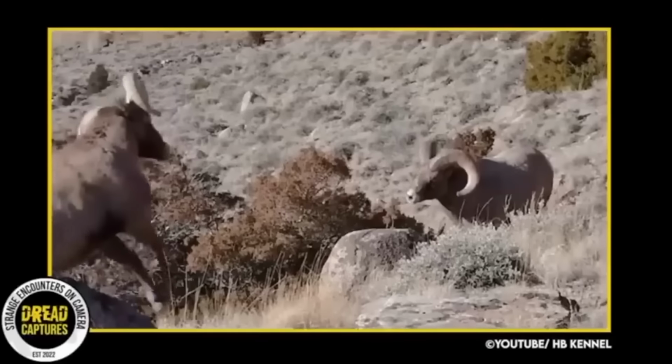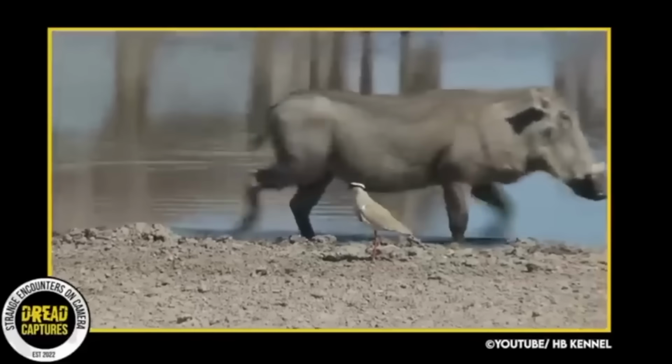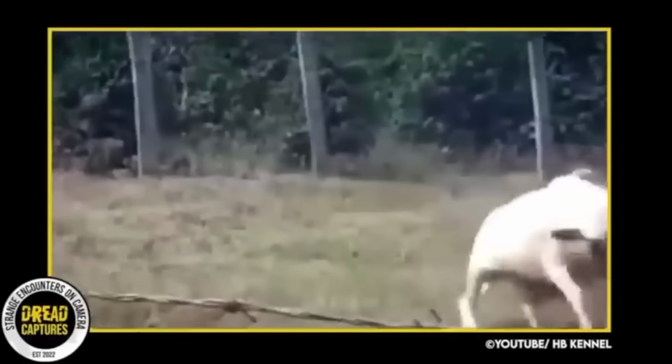This is a really cool video here. Rams are known for being very stubborn, and well, so are boars. Here's a preview of the two of them squaring off. Man.